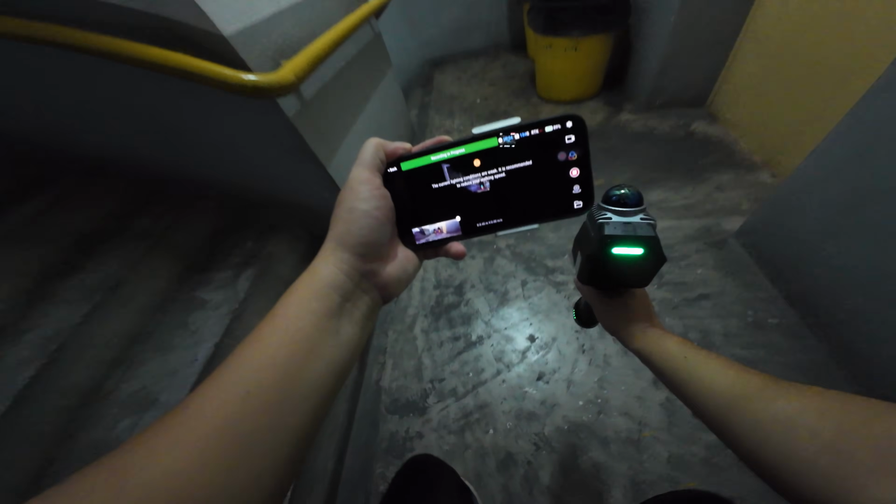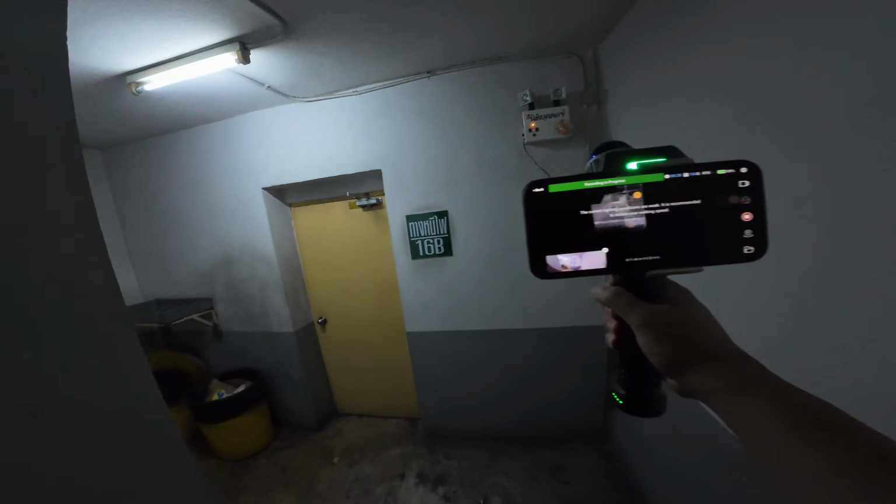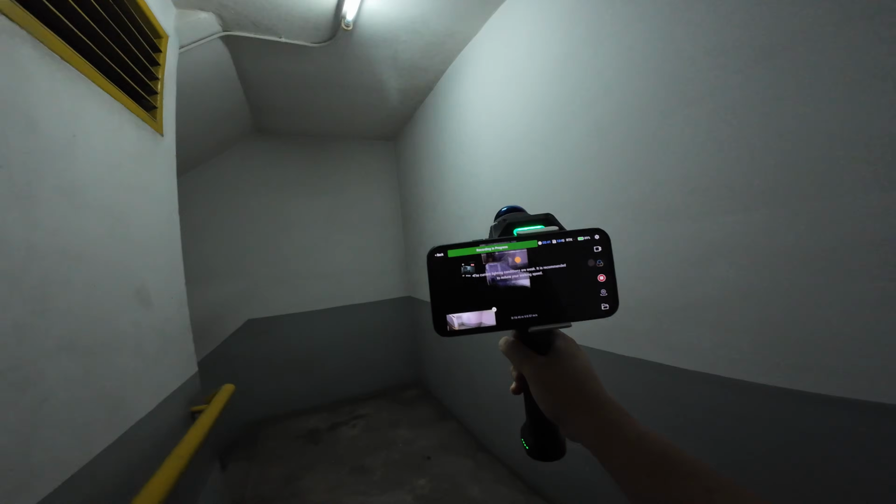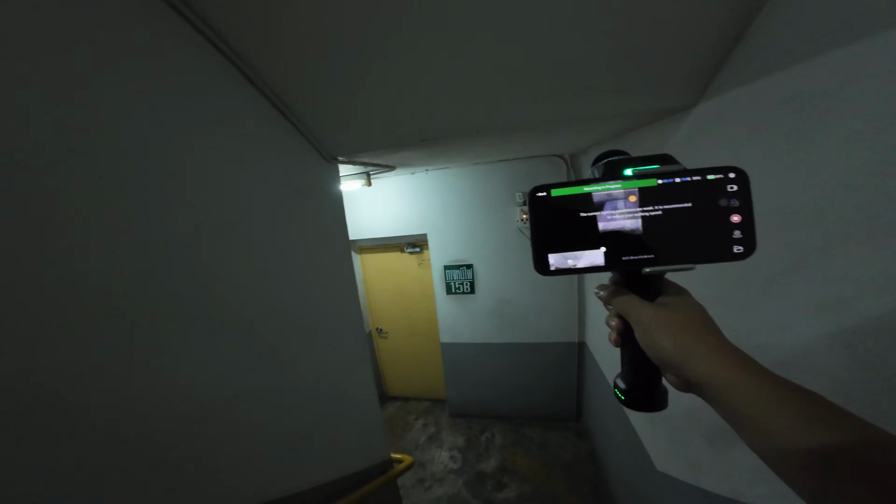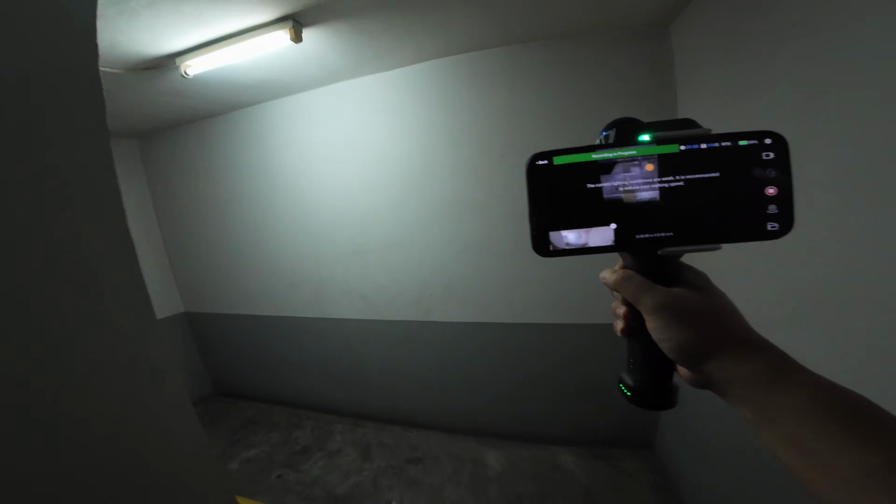Hey everyone, I'm guessing a lot of you got the SHARE S20 LiDAR scanner from last year's Kickstarter campaign. And in this video, I will be testing the scanner by 3D scanning these fire escape stairs.